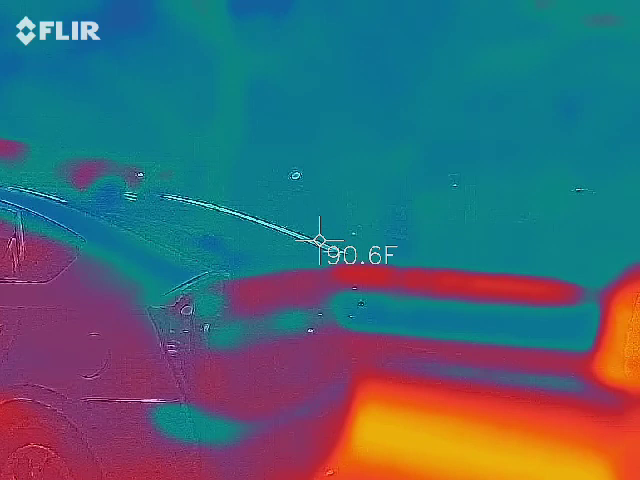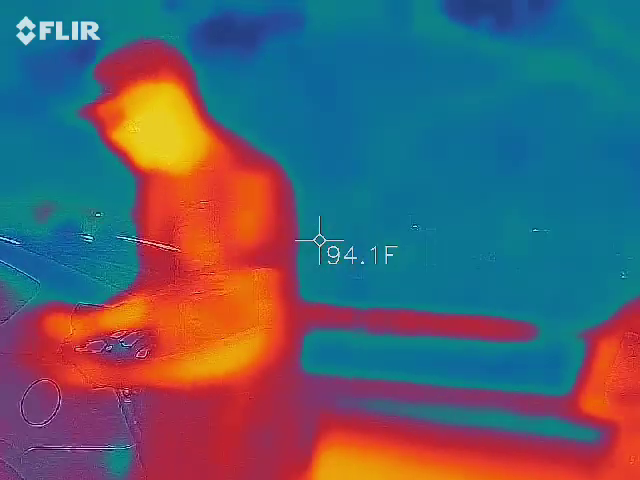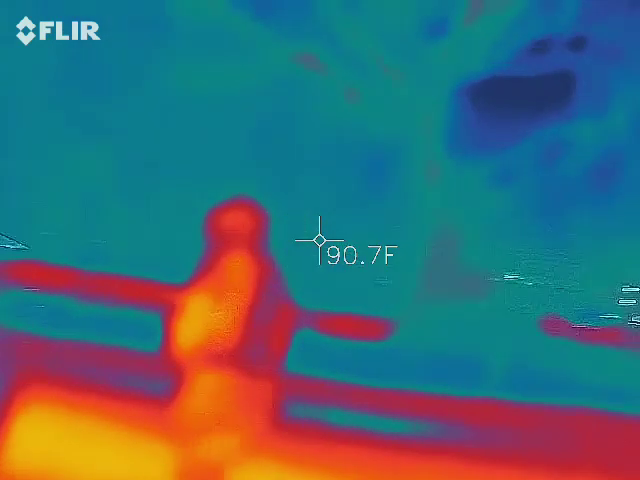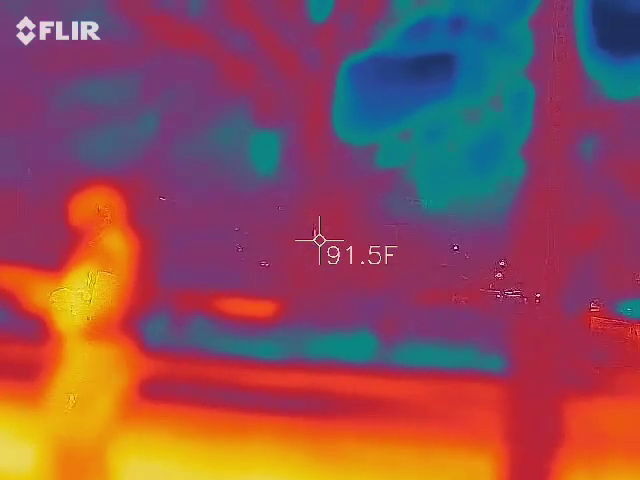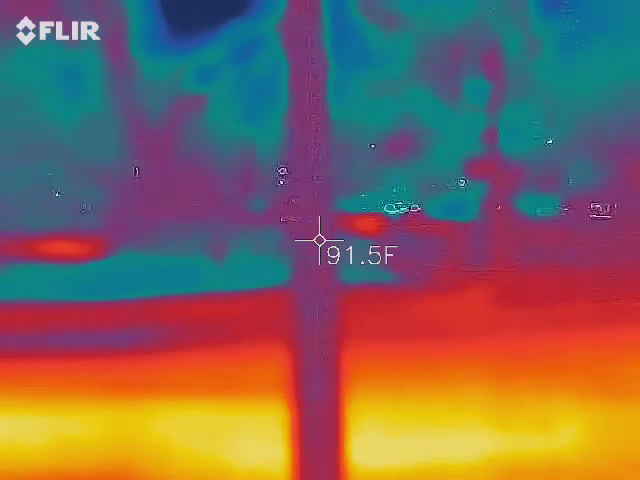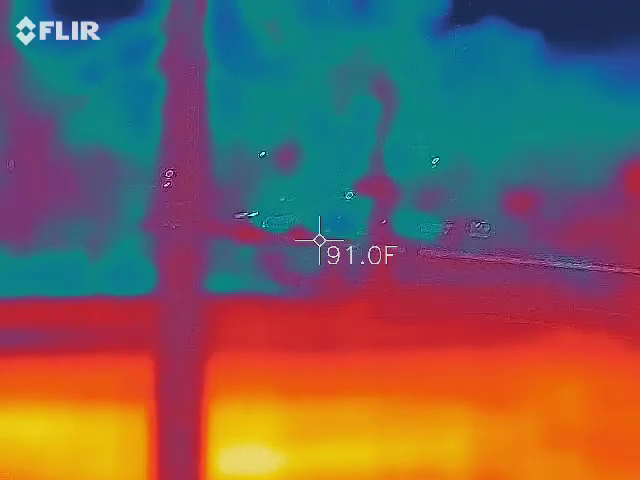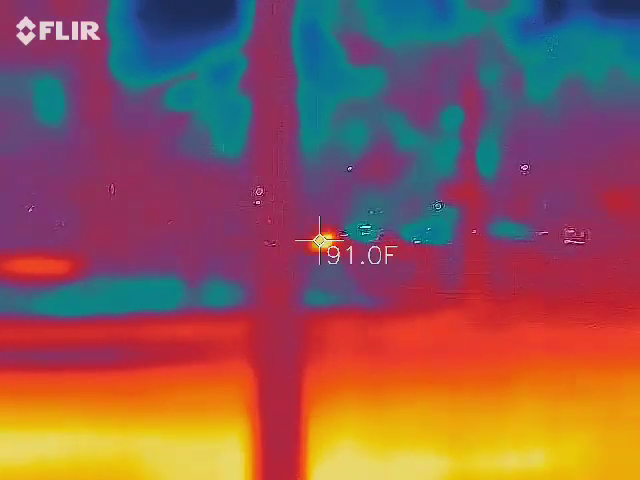Make sure I got the SD card in there. The only thing you need to know is there's an SD. See that there on the screen? And then this is the volume. So you just turn it up and turn it down. That button there turns it on and off. So you just want to stay clear of that, otherwise you have to start it all over again. Okay? So let that run just like that.